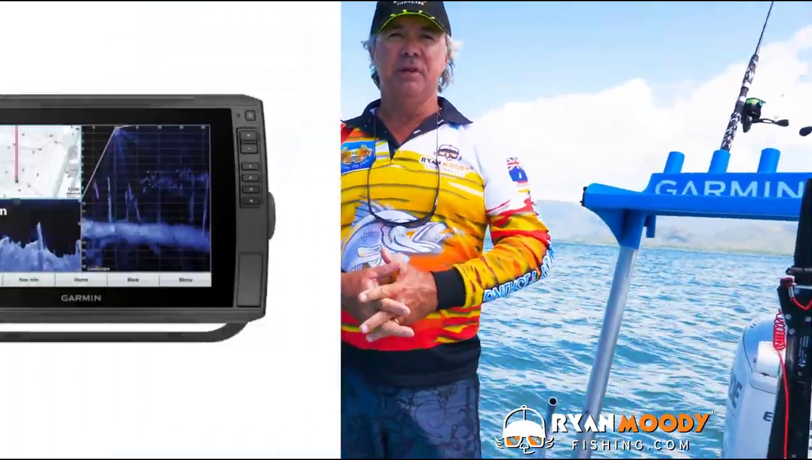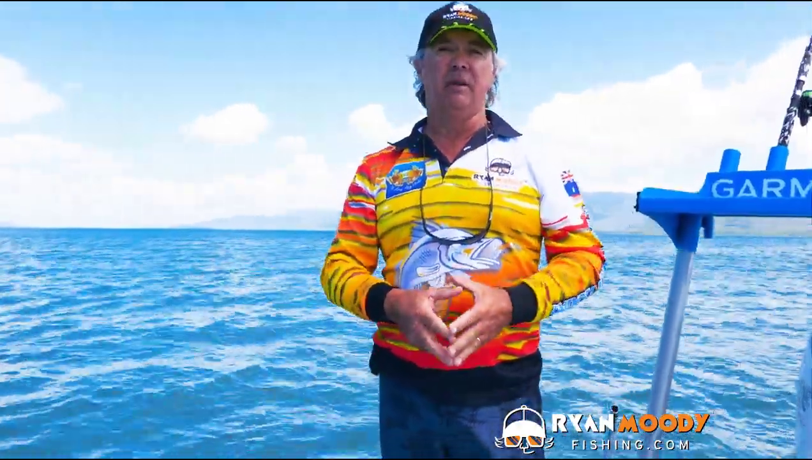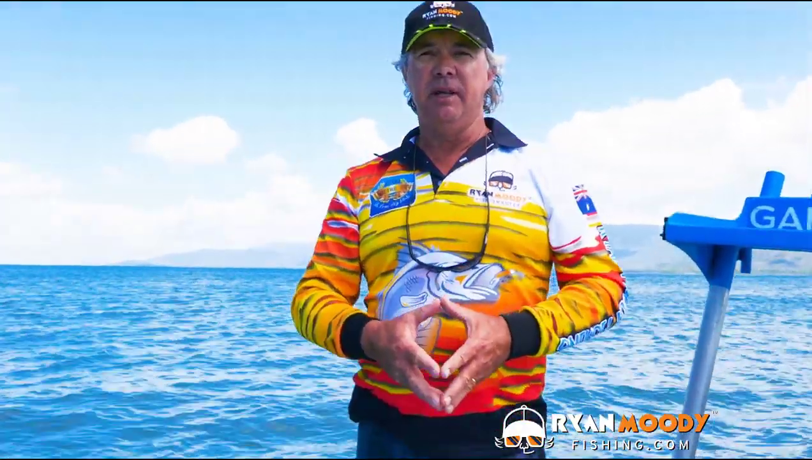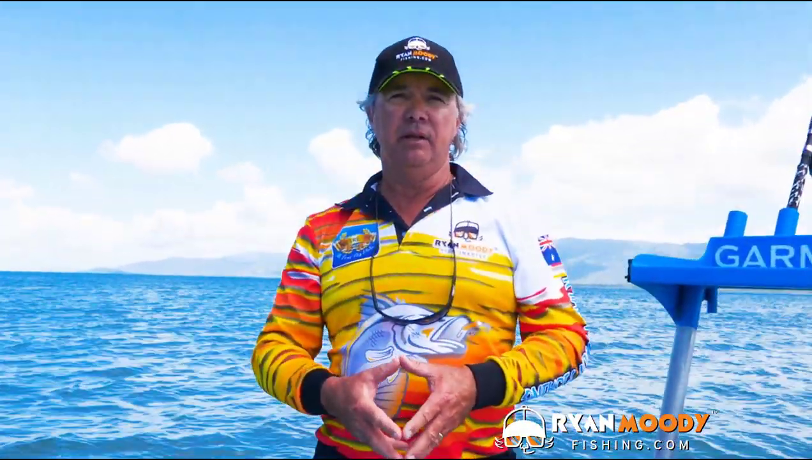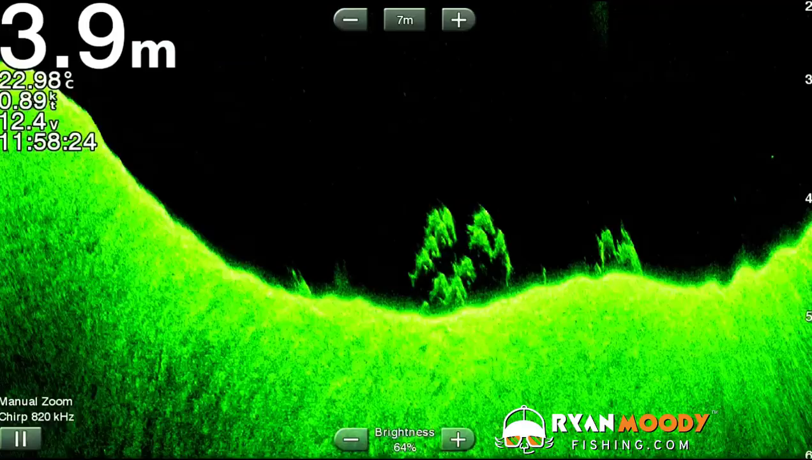Today I'm looking at Garmin's Echomap Ultra series of depth sounders. They come in a 10-inch unit and a 12-inch unit, and to say they're an exciting development is an understatement. In recent years, most depth sounders have only had the ability to use three main functions: 2D, otherwise known as traditional, side scan and down scan.